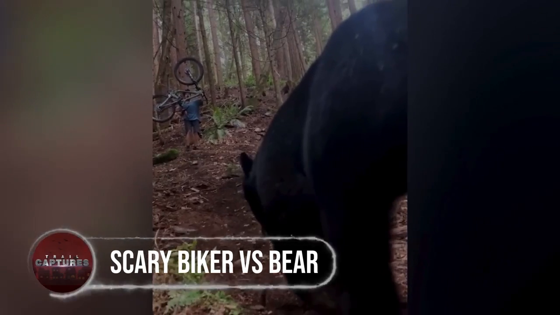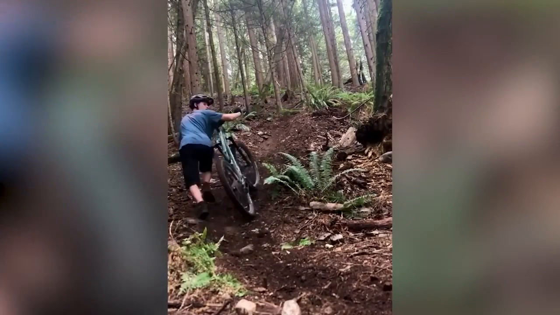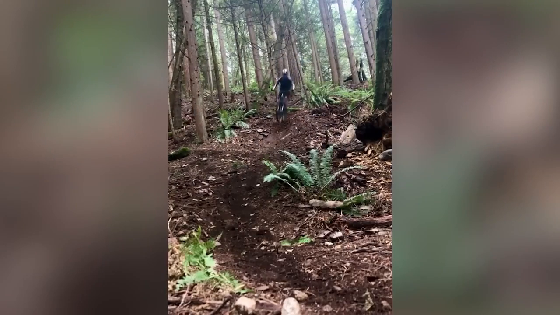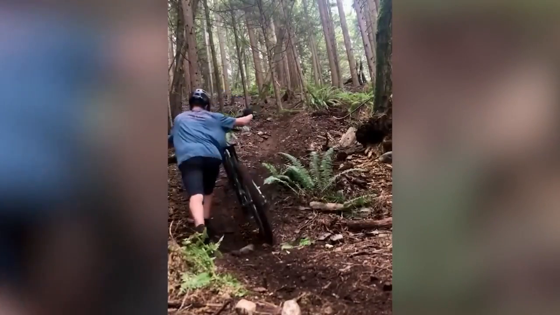Scary biker versus bear. A 15-year-old mountain biker posted a heart-pounding video of a spine-chilling encounter with a good-sized black bear. Filming his biking skills in August of 2021, the boy unwittingly captured an unexpected and terrifying guest on camera.